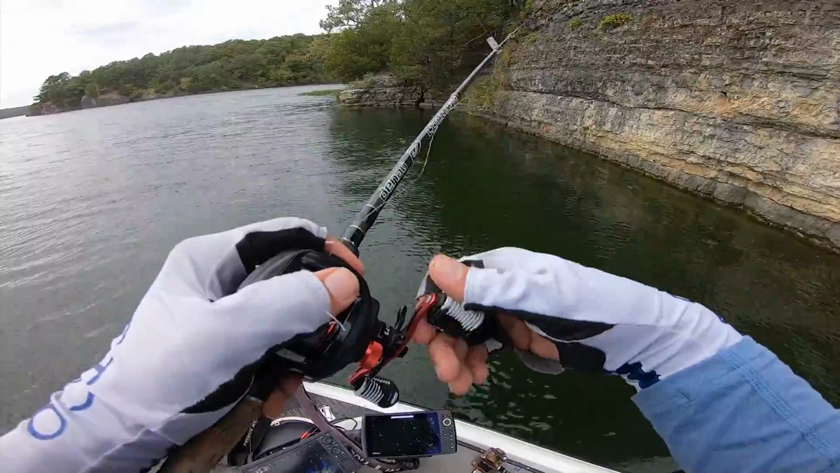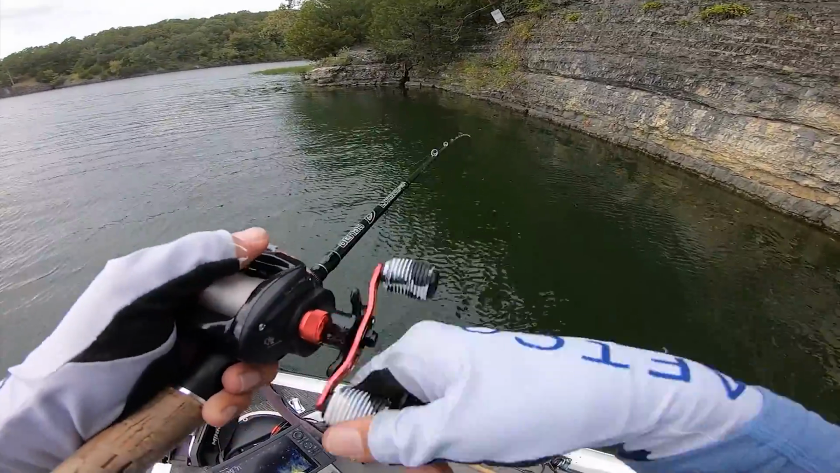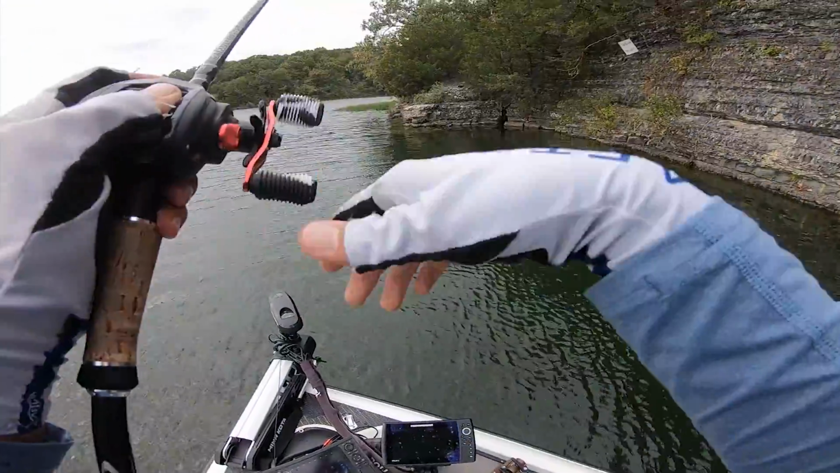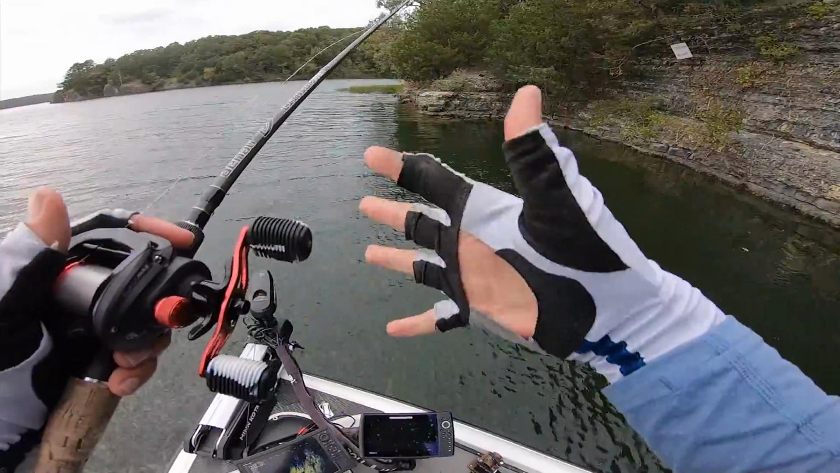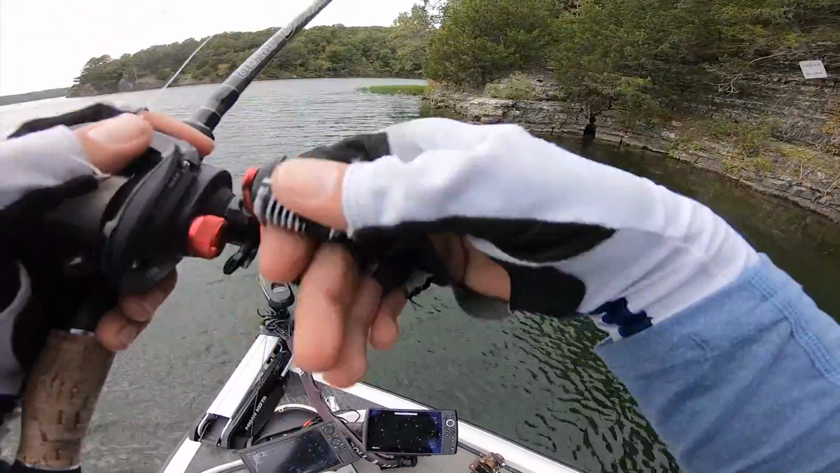And it isn't always about catching fish, guys, when you come to the lake. Sometimes it's better to learn these things, like when to fish a glide bait and when not to, so you don't waste a bunch of time on your next fishing trip. Even if you don't catch fish, that's fine. You just have to learn from it. Don't duplicate the same mistakes twice, and you'll become a lot better fisherman.